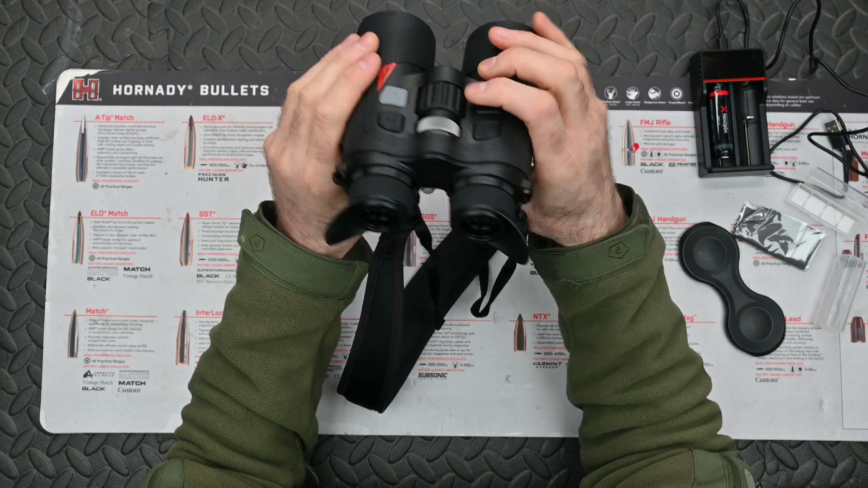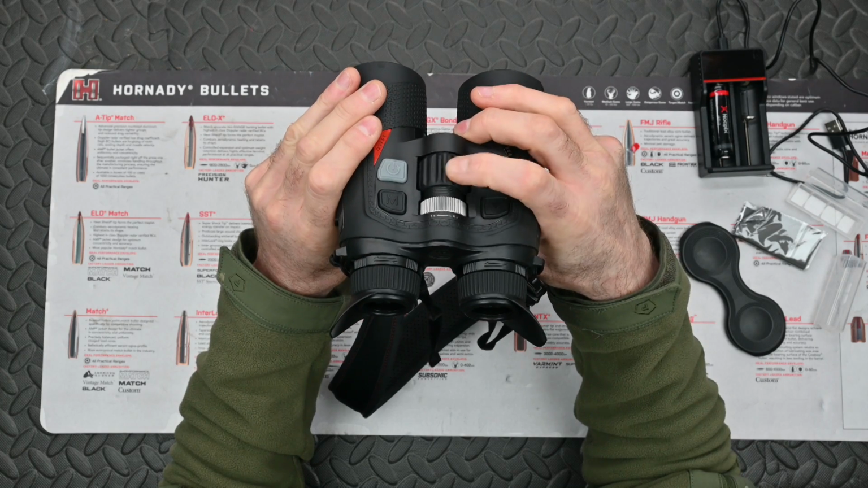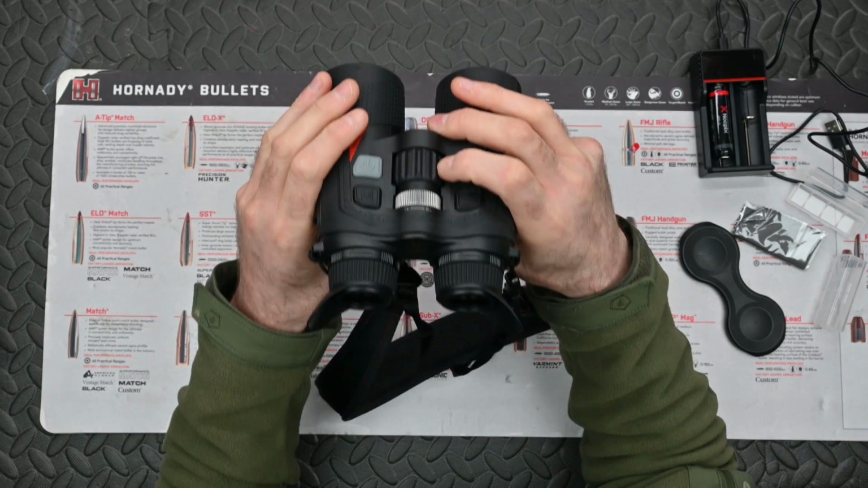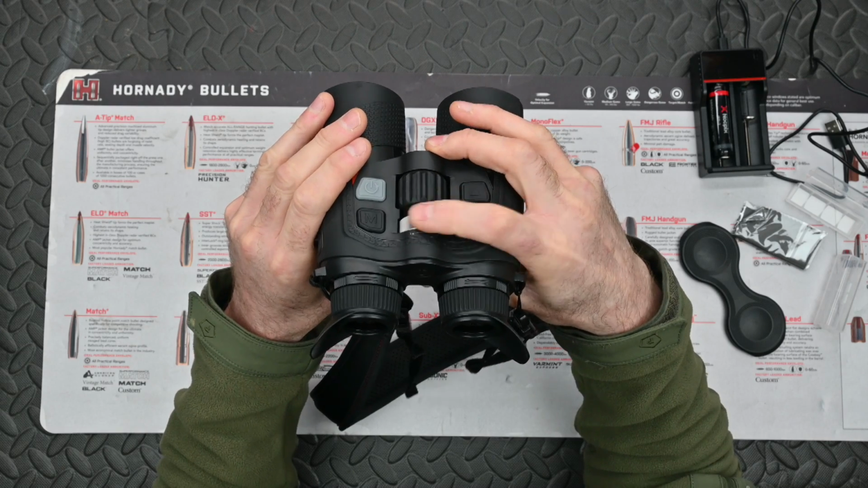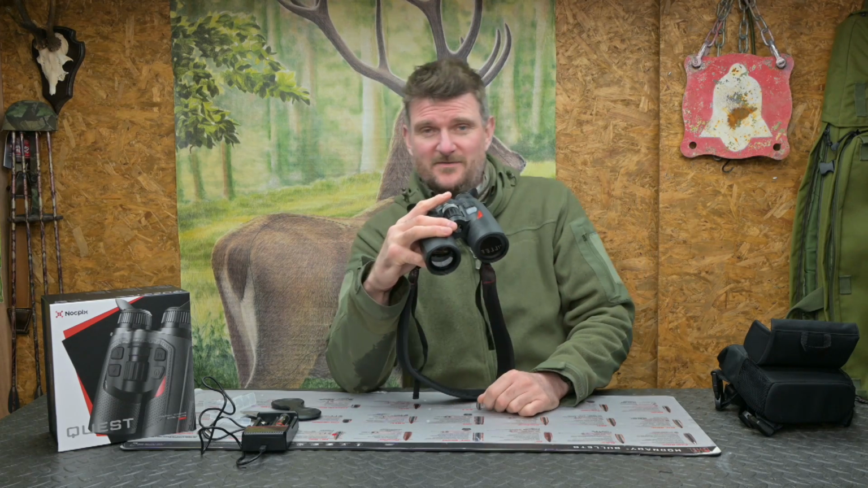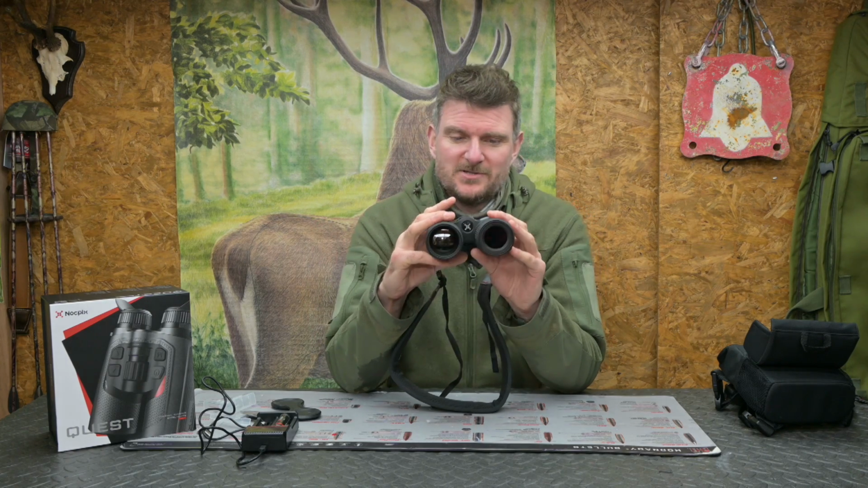So there's four buttons on top and then you've got two dials. So the two dials here, this one is your focusing dial. It goes down to about 3 meters out to infinity, and that one is actually the digital zoom. Now the base level magnification is 4 times. Digital then takes you way up as far as you want to go before it becomes a little bit pixelated. You'll see that on the image.